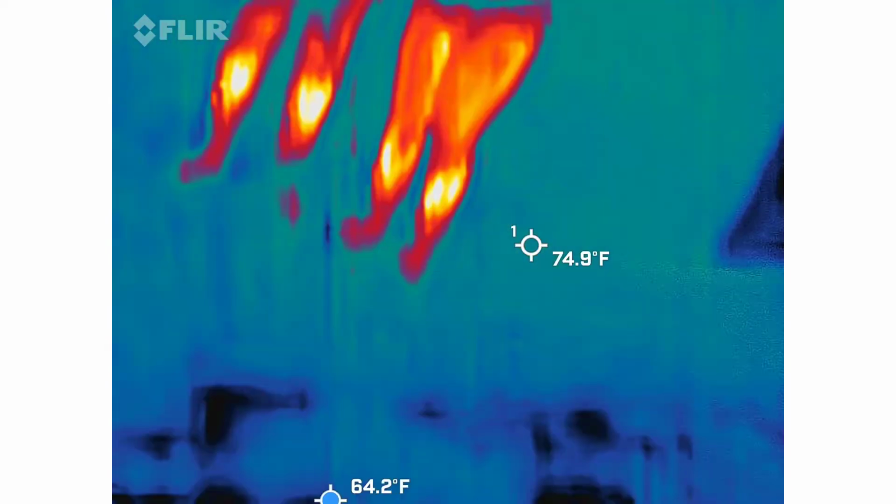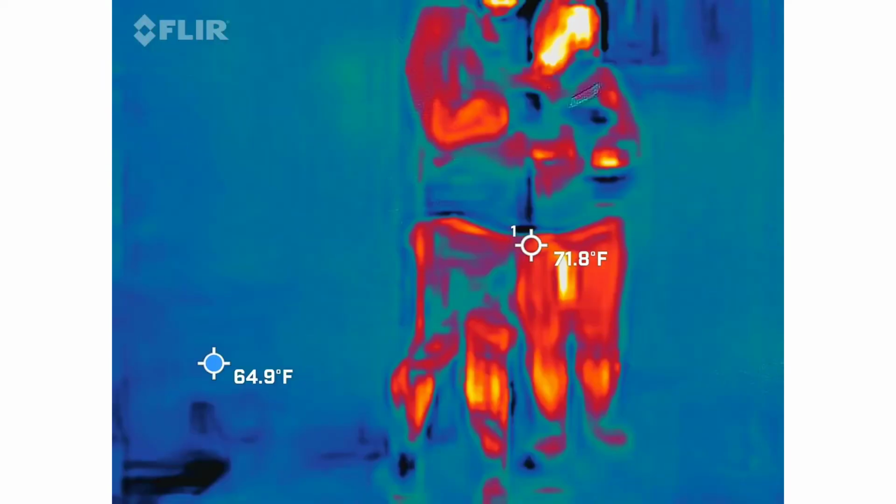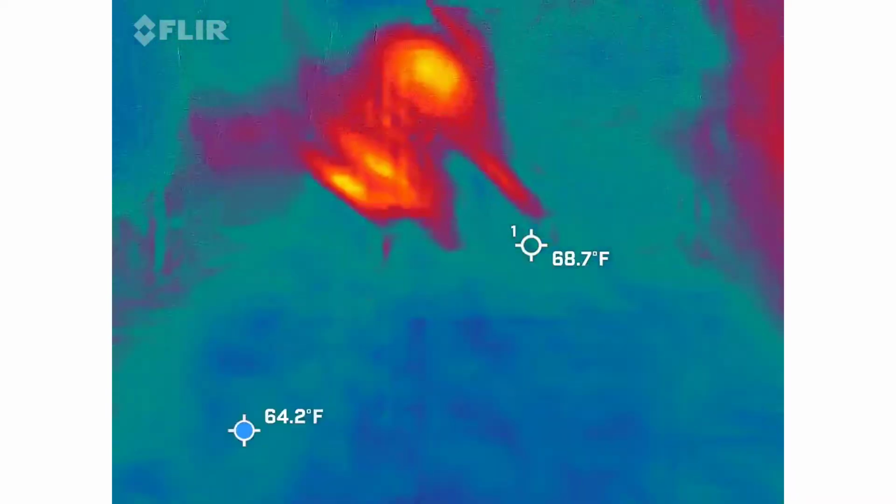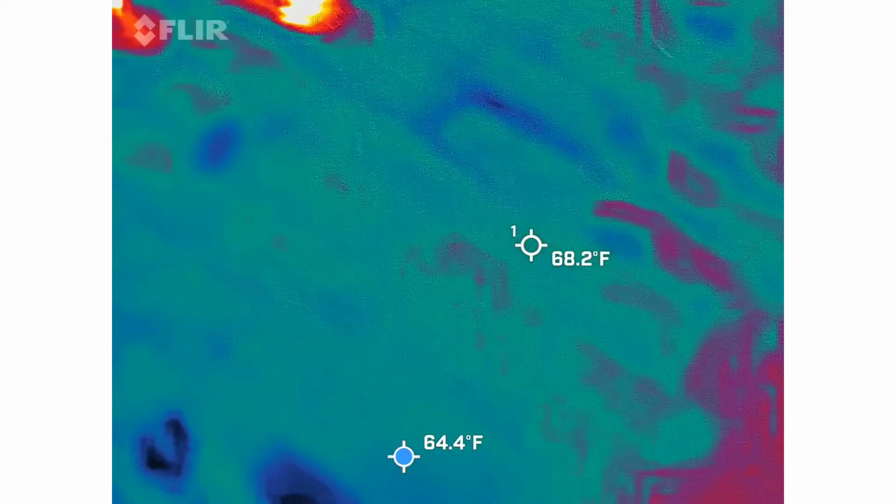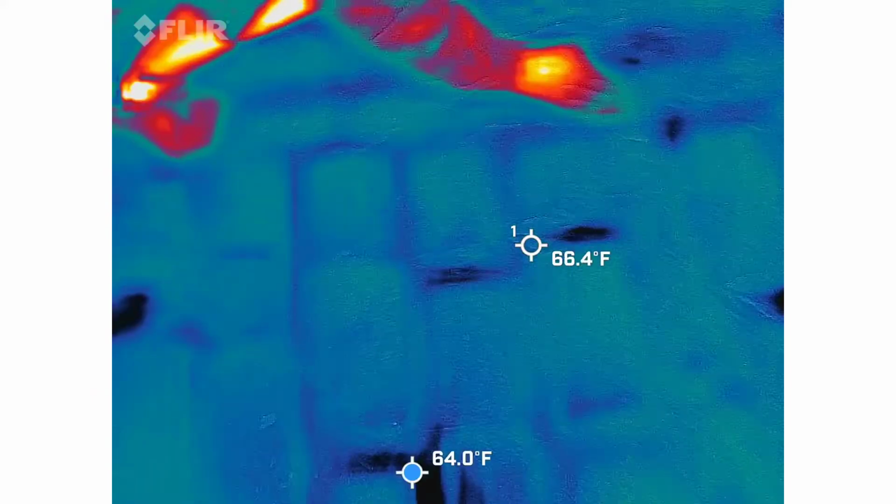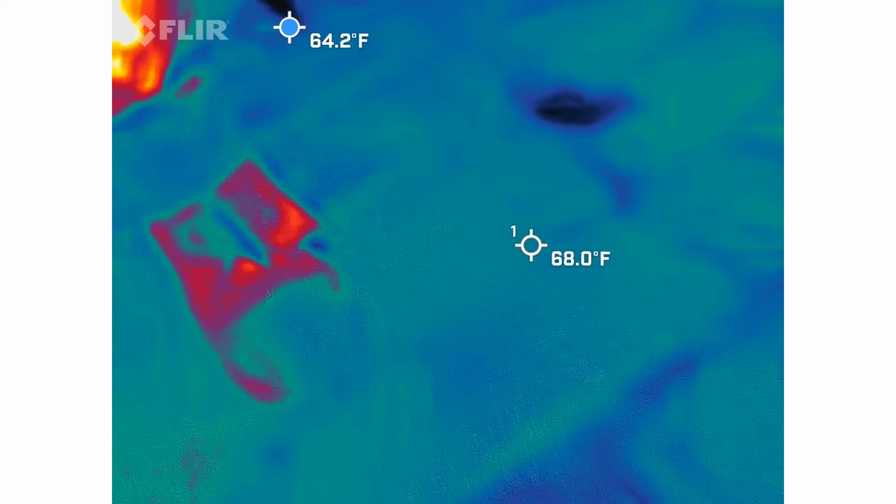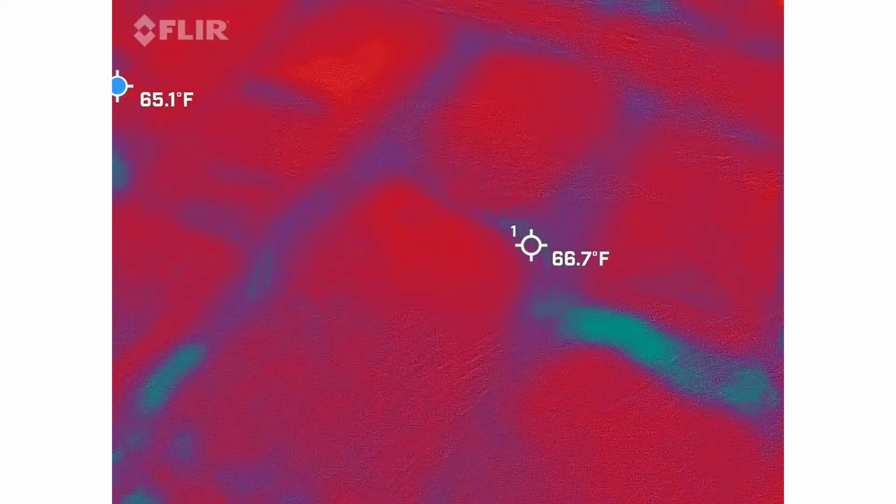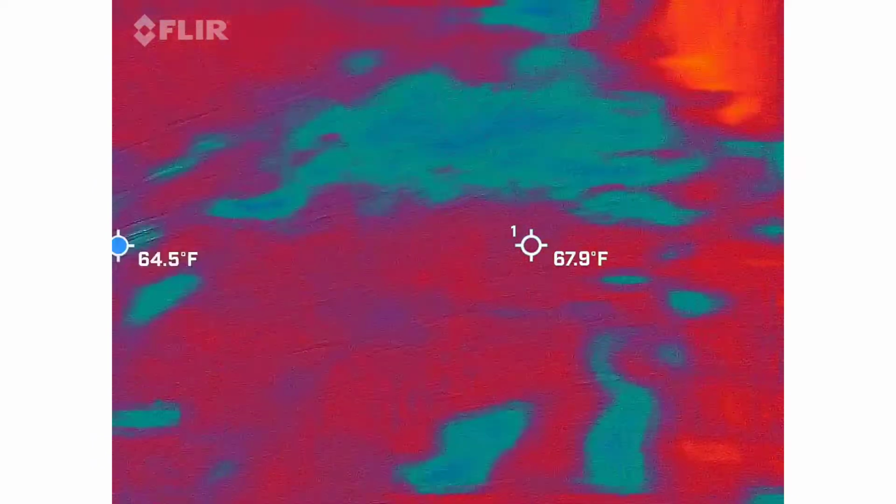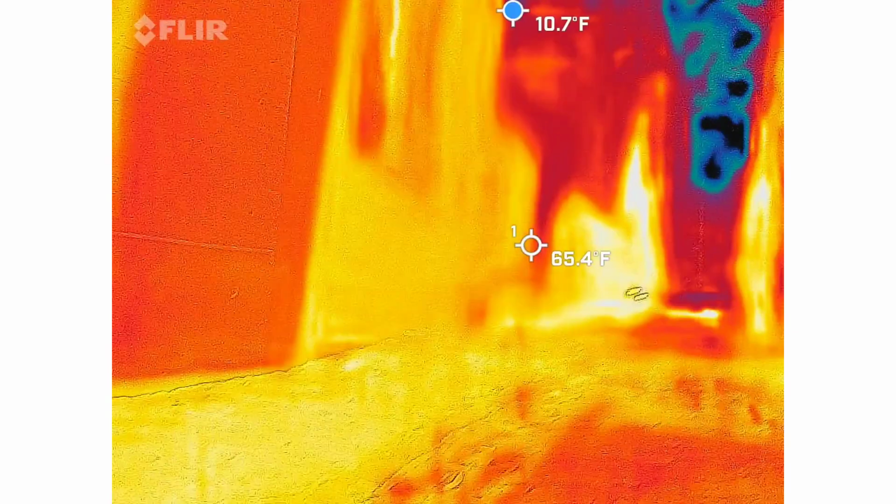Do you have another reading over there? 6.2. Anything higher than that? No. Just, I feel the urge to check this place. It was getting higher as I went this way, and then it stopped. And the 6.2 was right here. You're right about there again. Looks like it's pretty steady. So there it is.